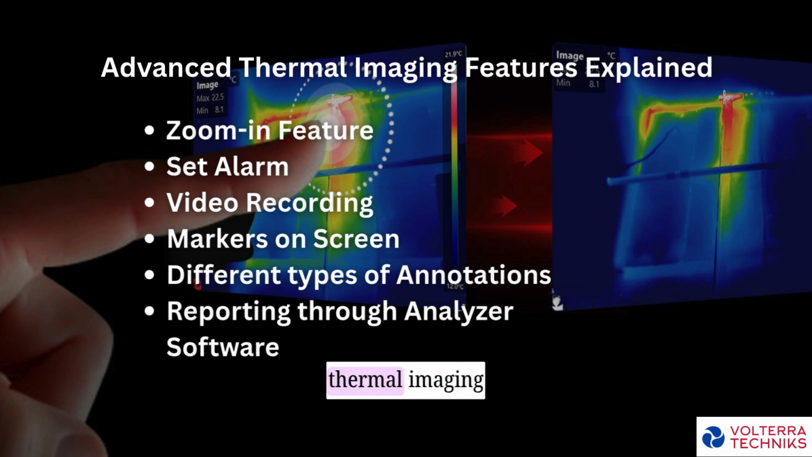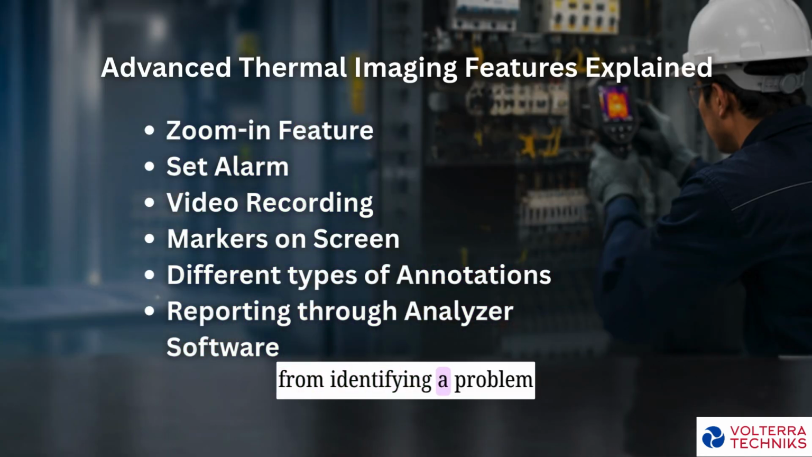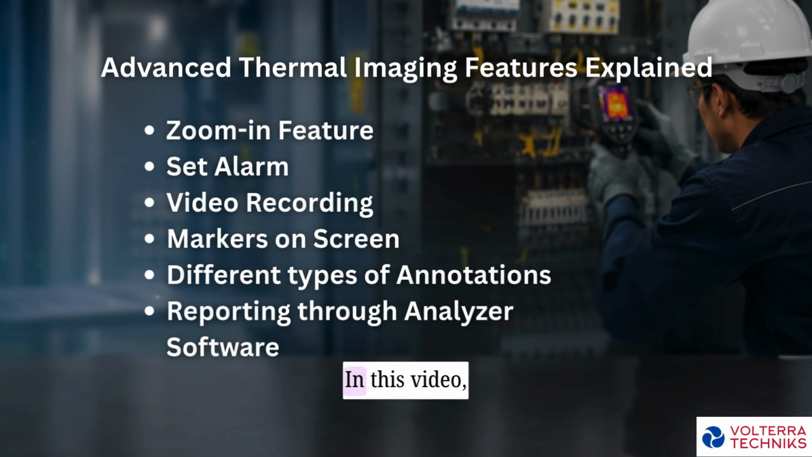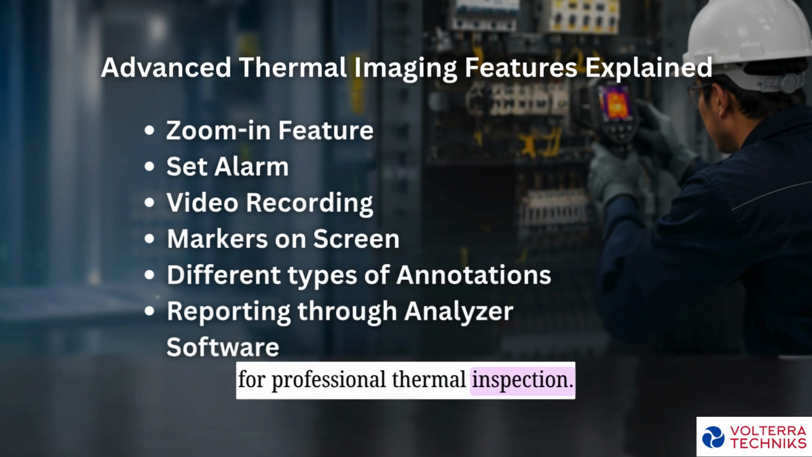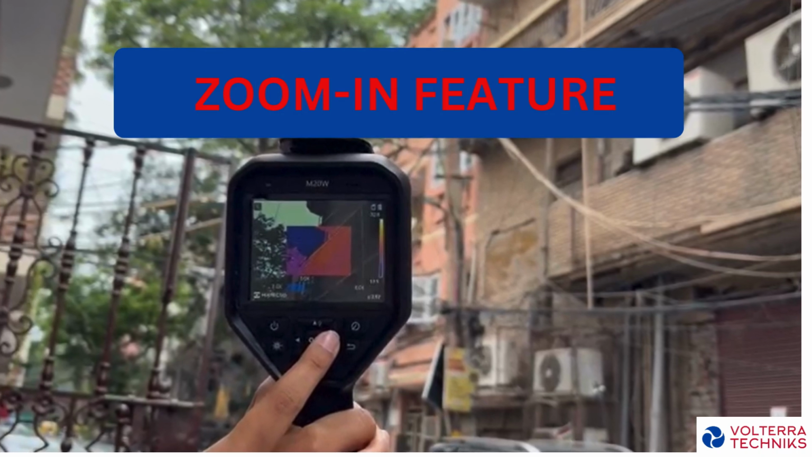It combines high-performance thermal imaging with a comprehensive set of onboard inspection tools, allowing you to perform much of your analysis directly on the camera without relying on external software. Whether you're carrying out electrical maintenance, building inspections, or industrial diagnostics, these features help streamline your workflow, from identifying a problem to documenting your findings. In this video, we'll take a closer look at the smart capabilities that make the M20W a powerful tool for professional thermal inspection.